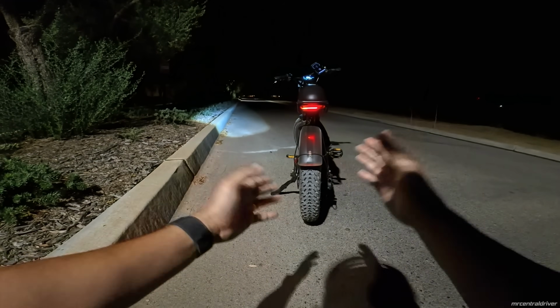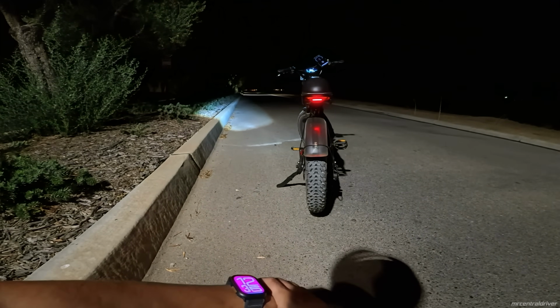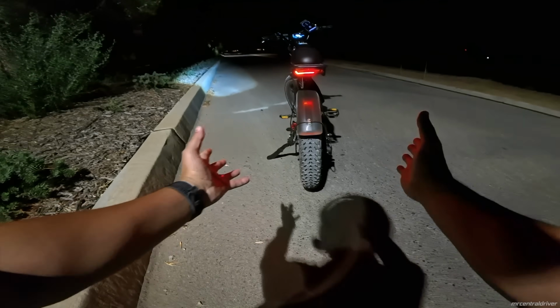So here is our turn signal. Also, this is a look at our brake light as well and our rear rack. Really nice setup. I think they knocked it out of the park with it. I mean, it's just basic, but it's doing what it needs to do.